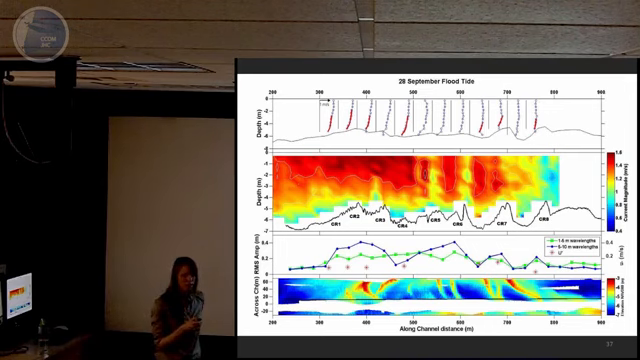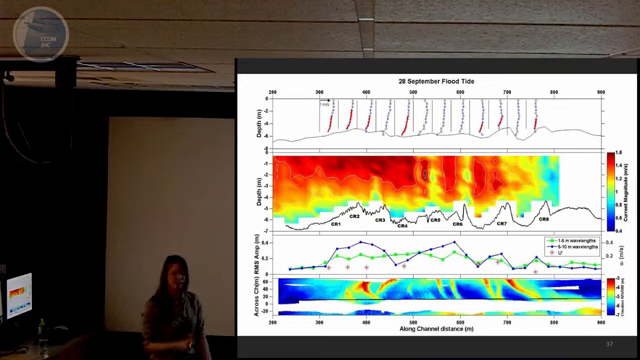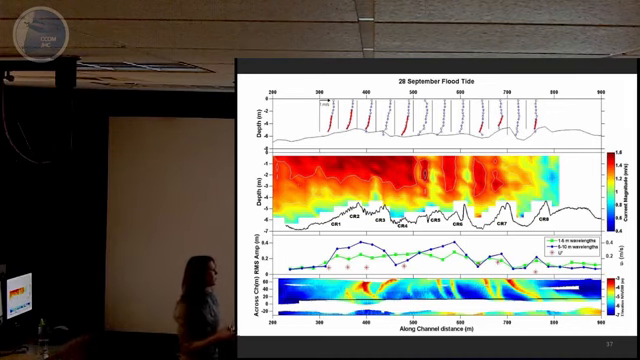Was this pattern true for all of your cases? So we didn't have very many across channel or along channel profiles like this for the spring tides. For the rest of the profiles, the currents were not really separated like this, and they weren't nearly as strong. But on 1 or 2 of the other days, we did see it, not quite to this extent.